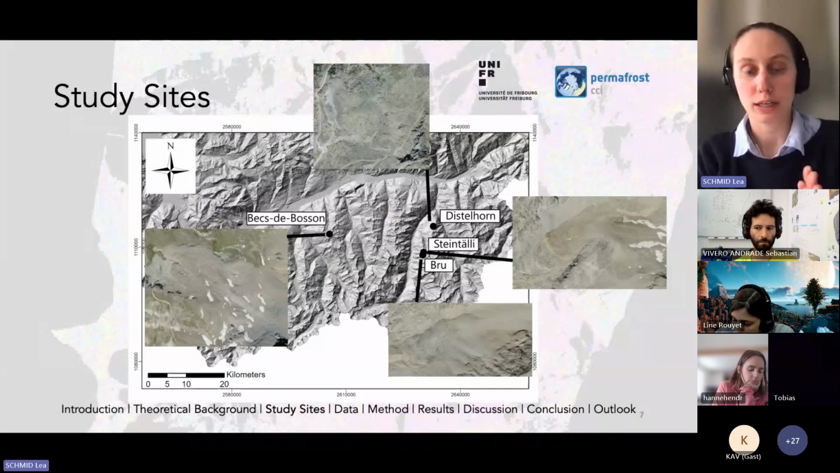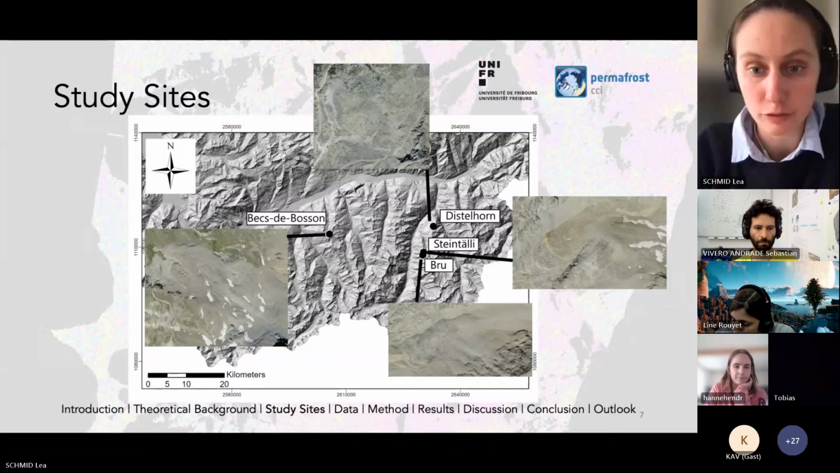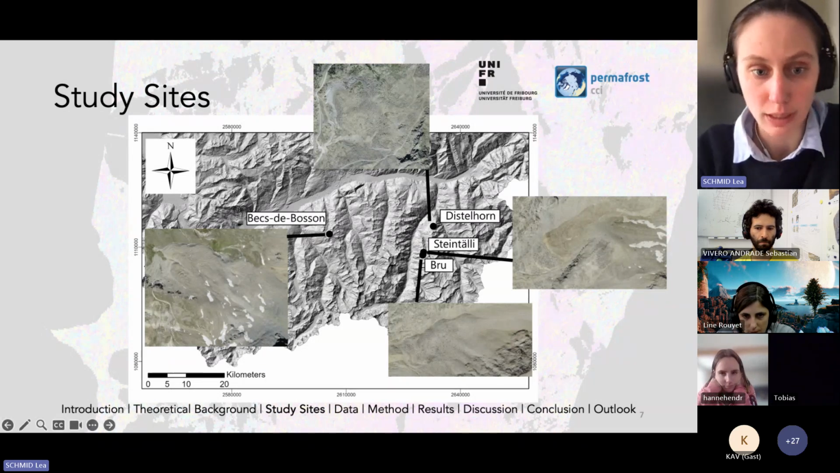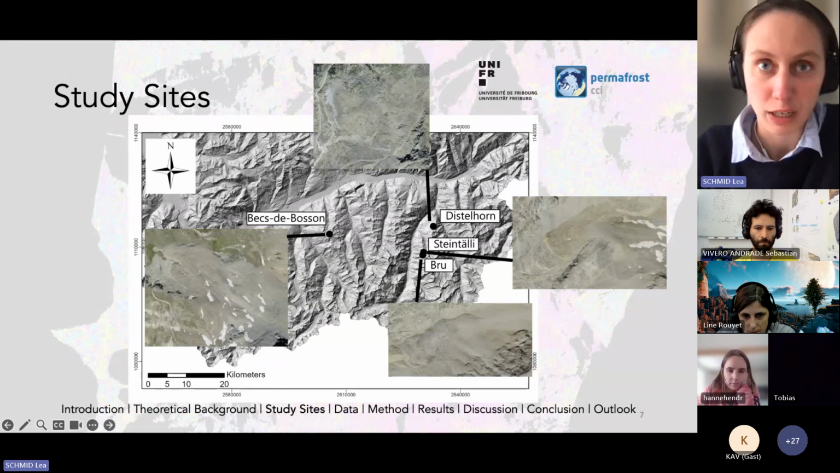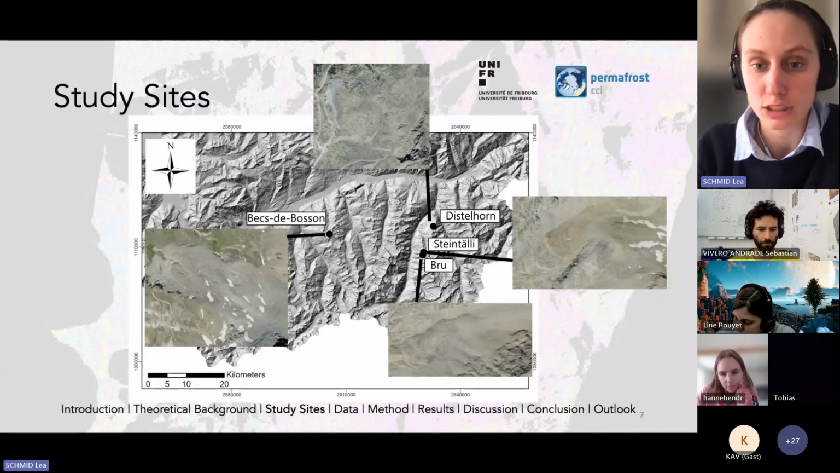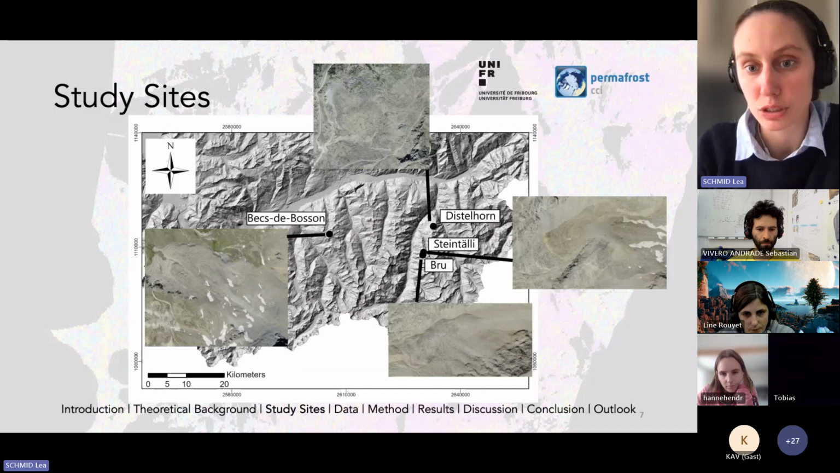So first of all, what kind of study sites did I use? I used 4 rock glaciers in the Swiss Alps, which are, first of all, this one rock glacier here. Then we have Steintelli rock glacier here, Brou, and Bec de Bosson, or Réchy, as most of you maybe know the other name. So these are the 4 rock glaciers I used. I have GPS data for almost all of them, and this is why I chose them, and also due to the orientation and just because we know the sites.